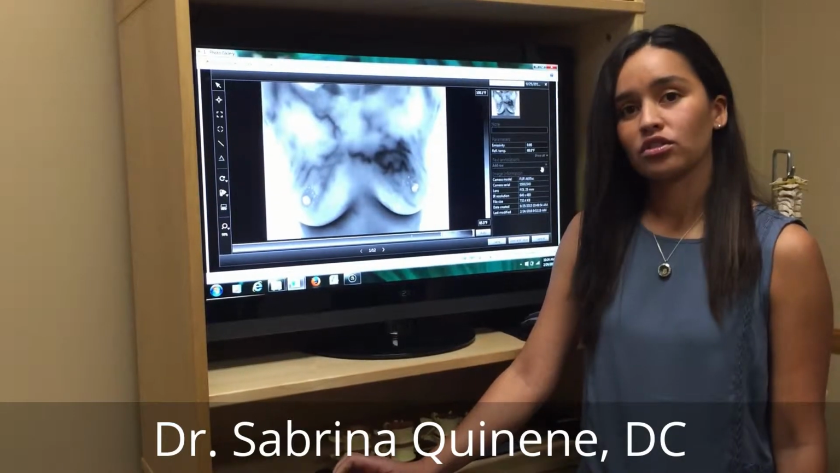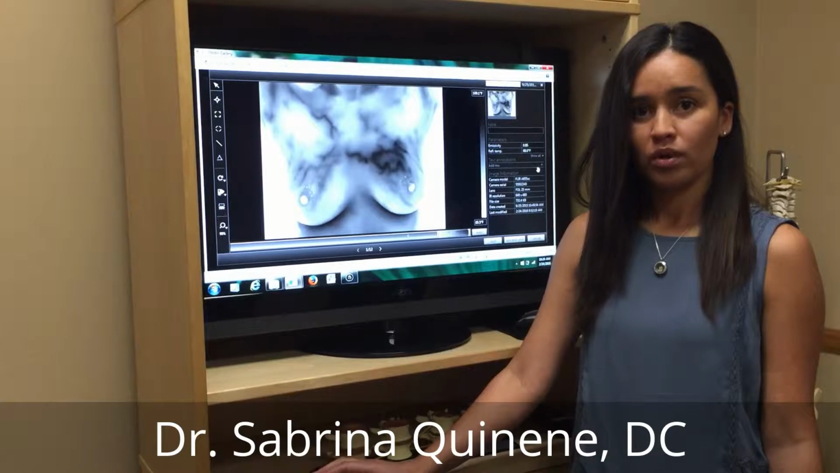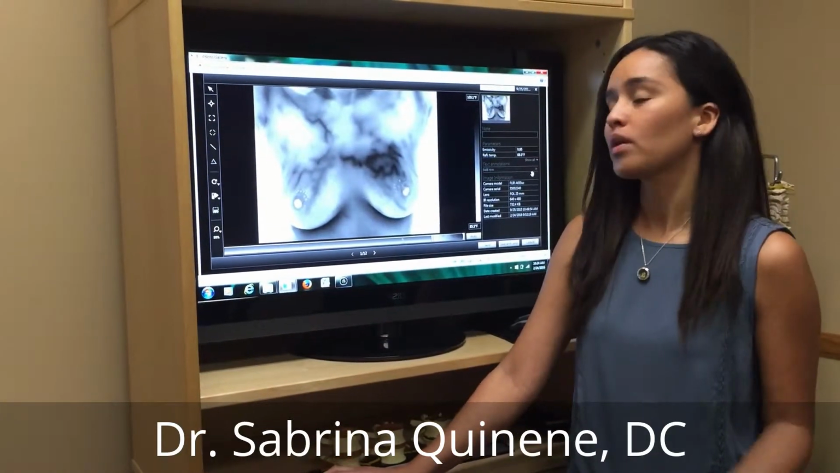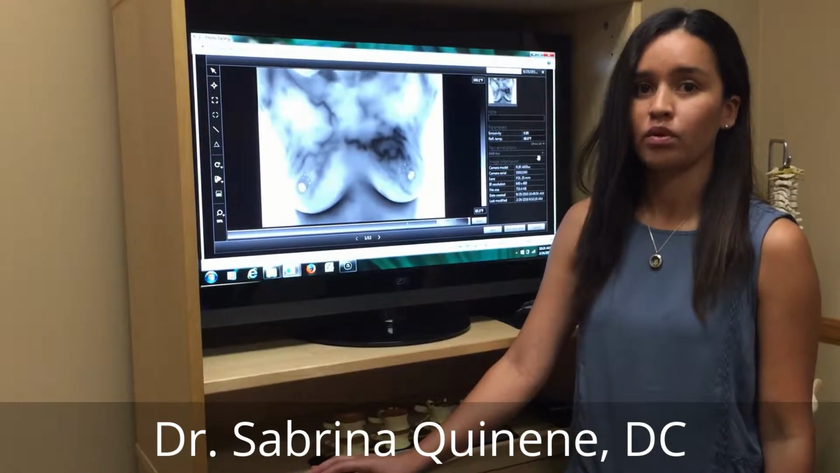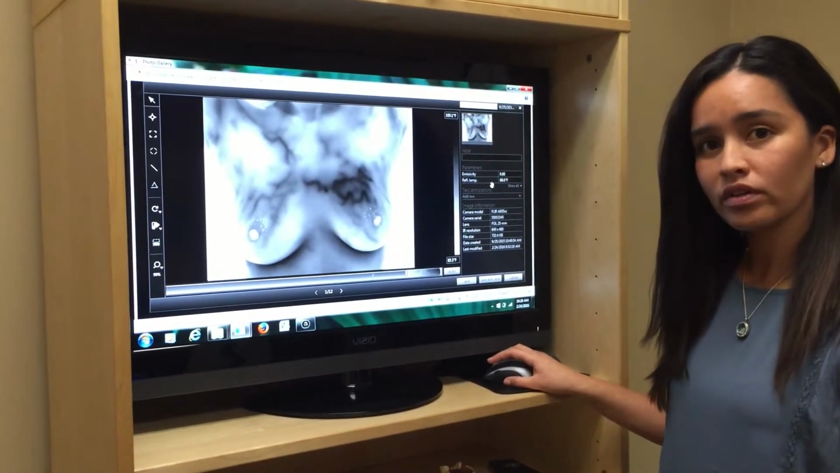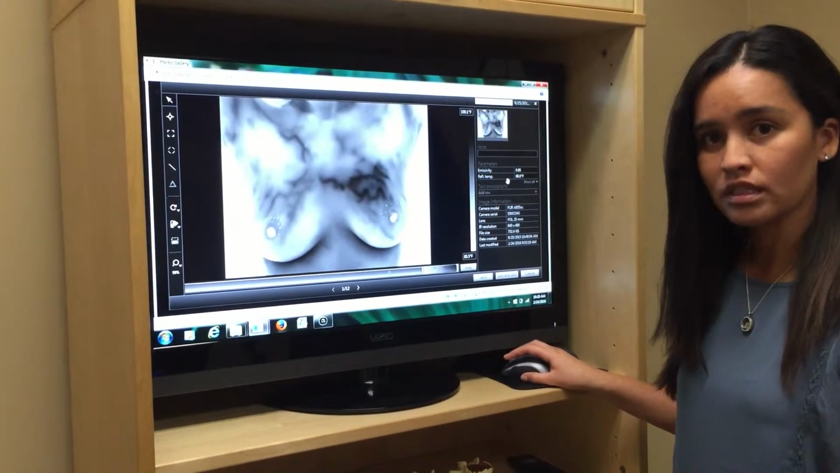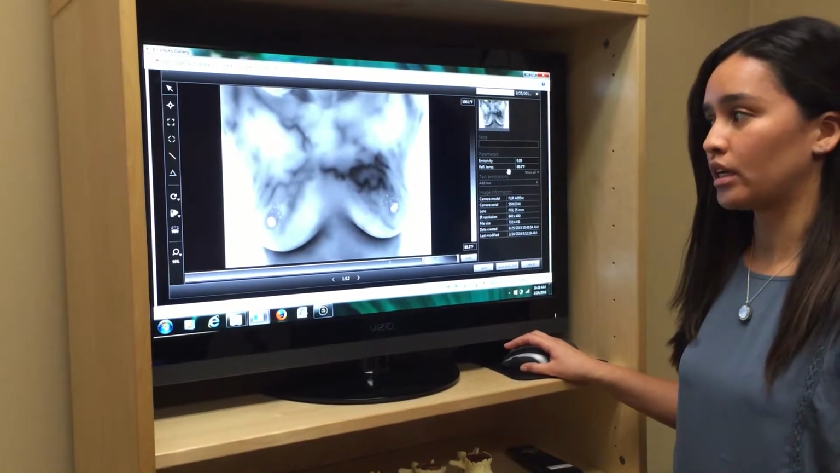The American Cancer Society will say that 180,000 women in the United States will have a breast cancer diagnosis, with invasive ductal carcinoma being the number one diagnosis. For invasive ductal carcinoma, it's imperative that we check the breast at very regular intervals to see if the supplements, if your treatment protocol is working.